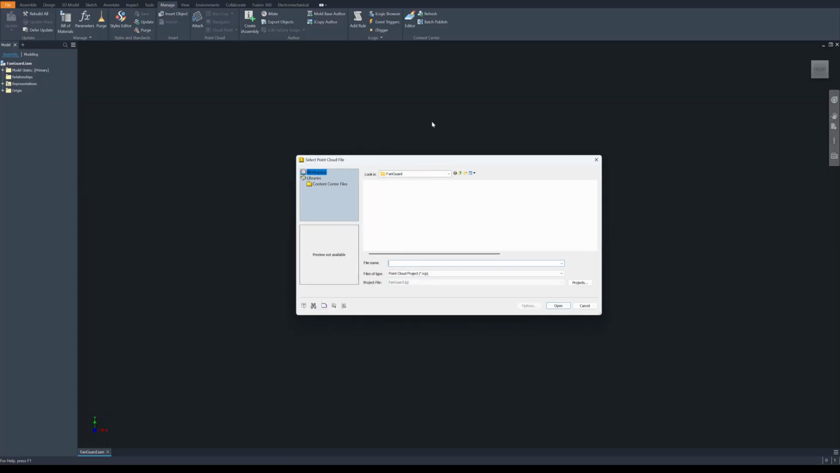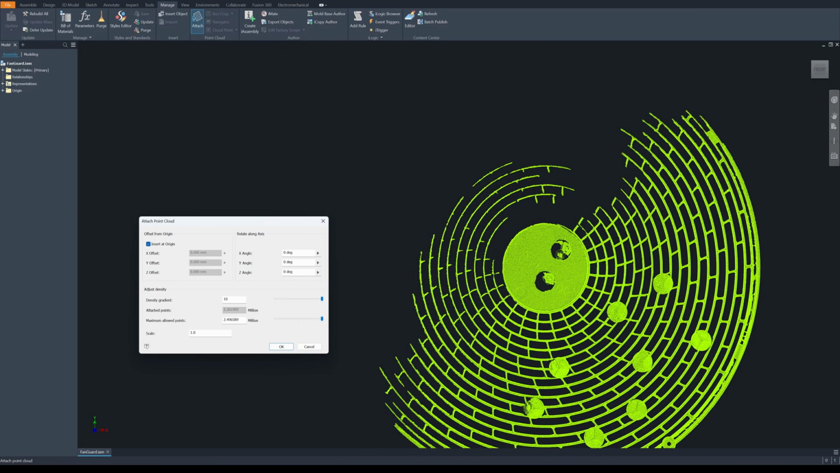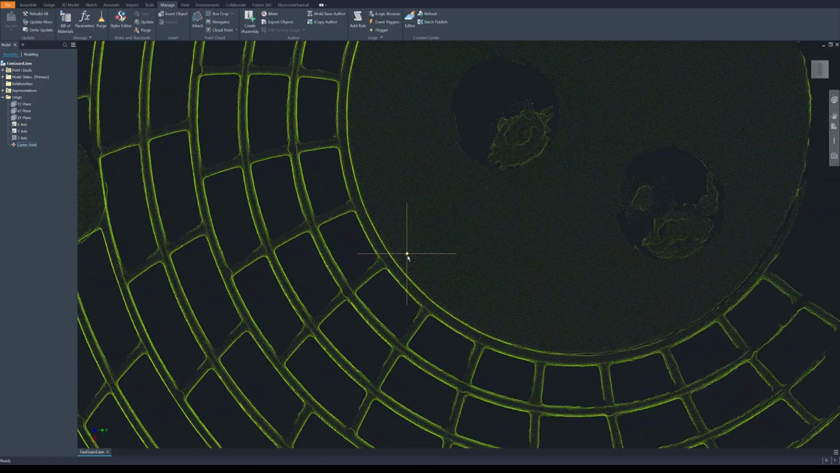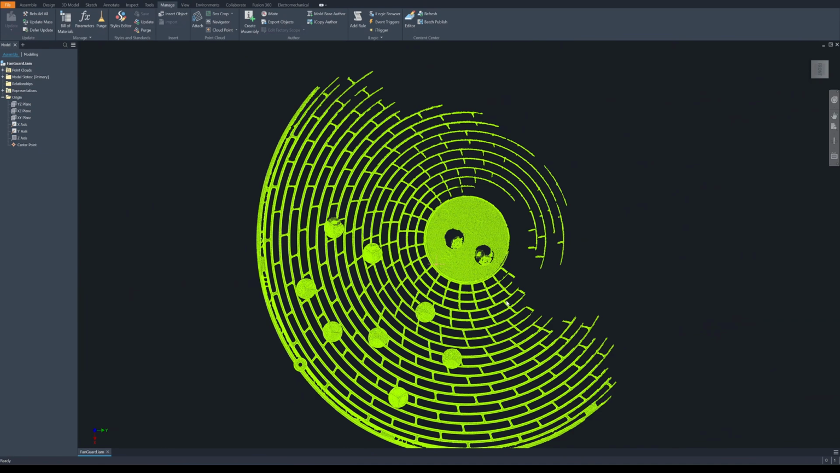Objects Inventor, attach fan guard, click open, place it here, insert at origin and scale it 0.001. Okay, so here we have it. If you see here, this is the origin point. I'm going to move this fan guard center to the origin point.